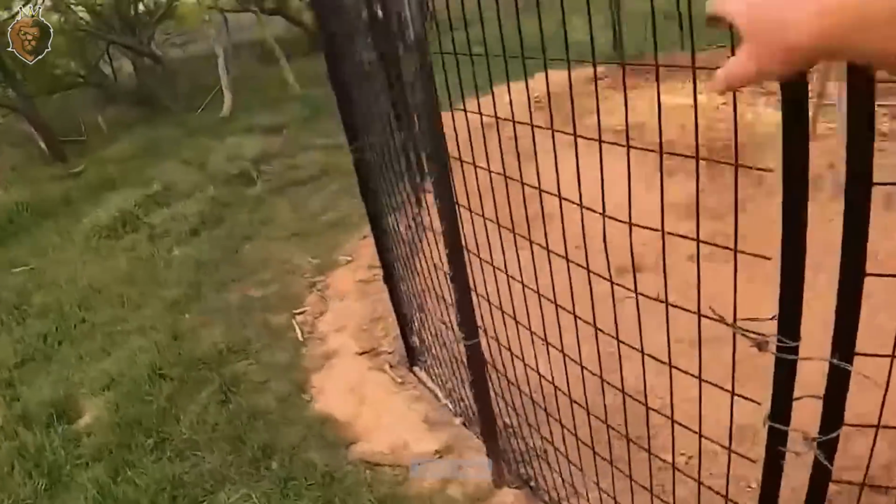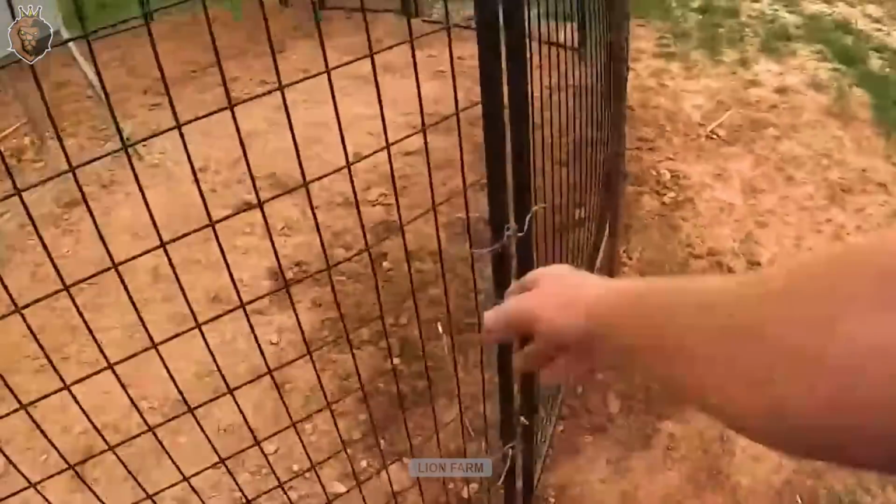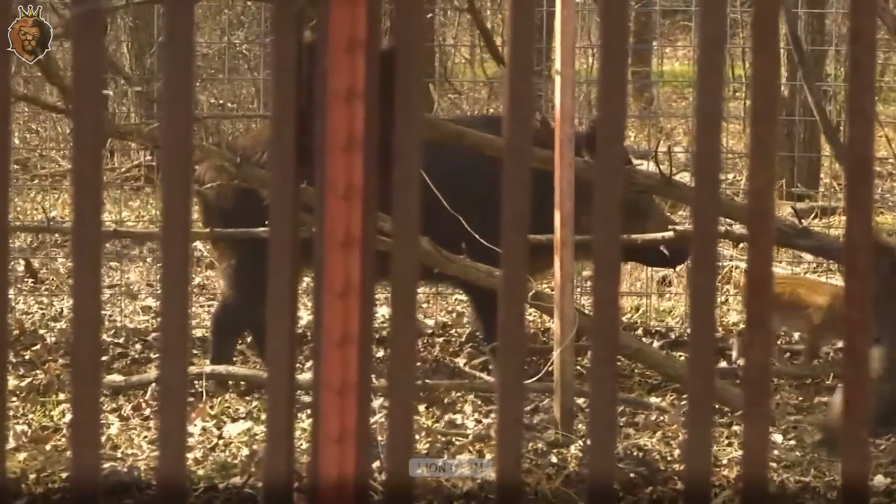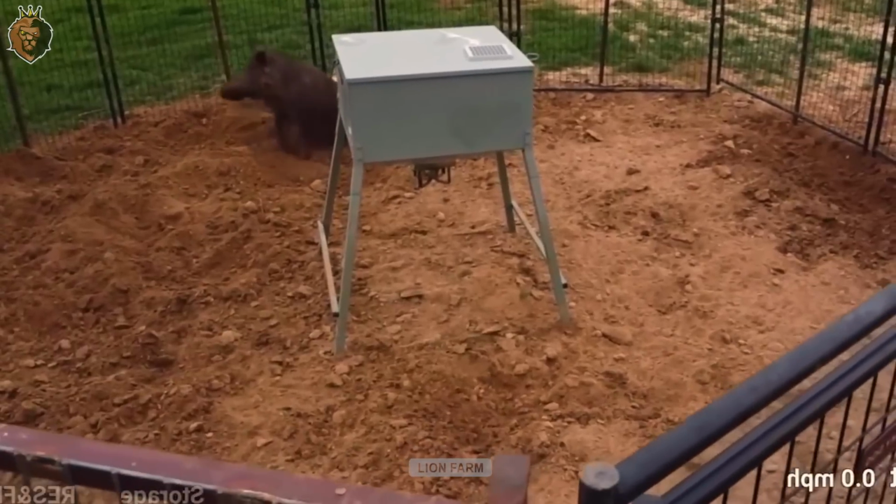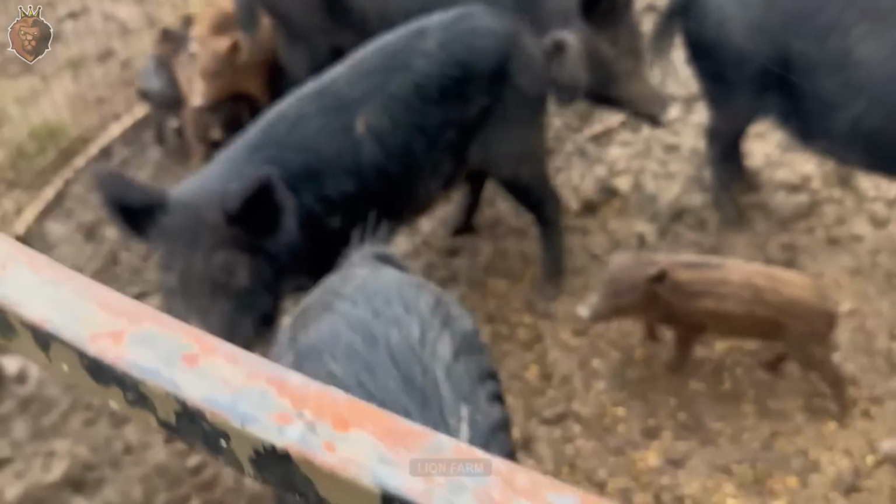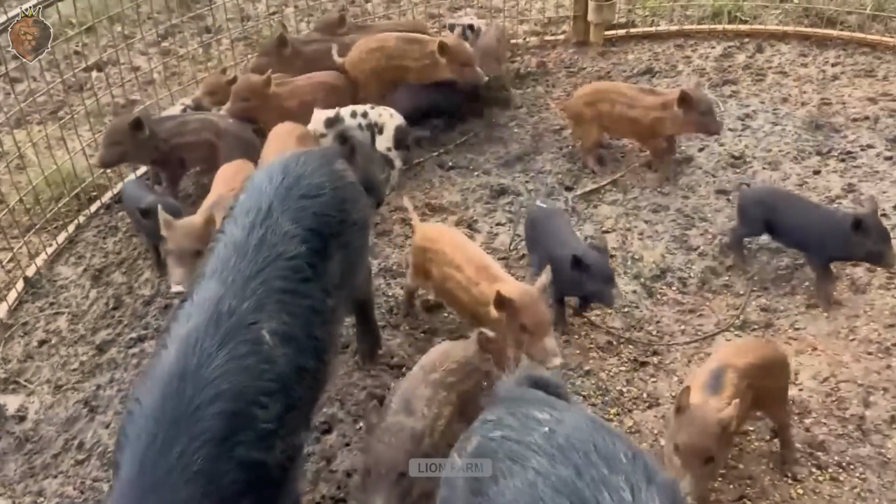A large wild boar is seen trapped in another cage. It appears aggressive, repeatedly ramming the trap's walls. Joe watches from a distance, assessing the situation. Confronting a cornered, full-grown boar is always dangerous. It demands calm and experience.